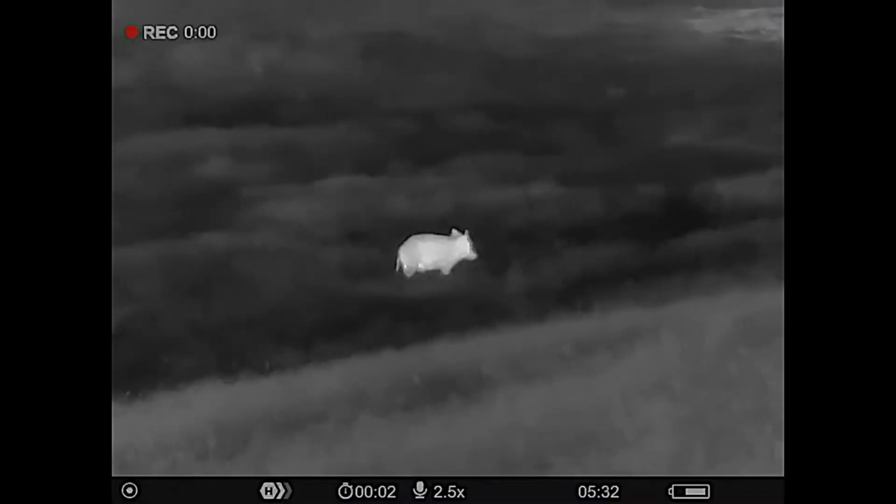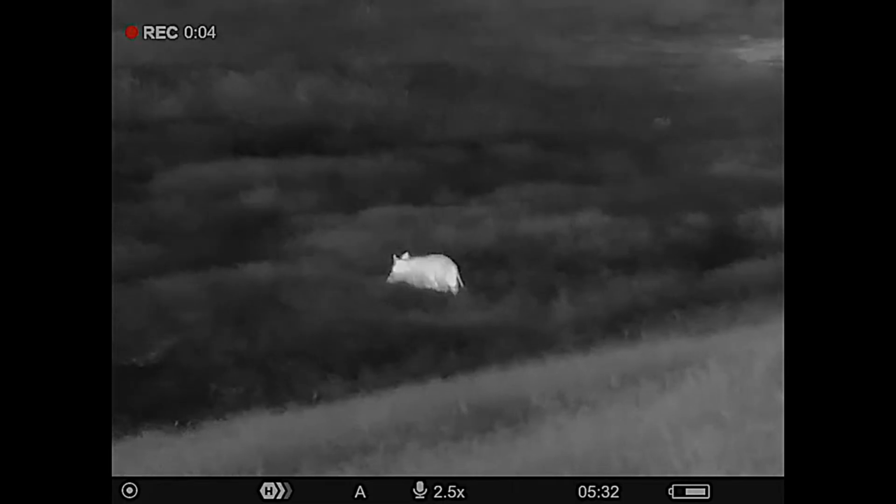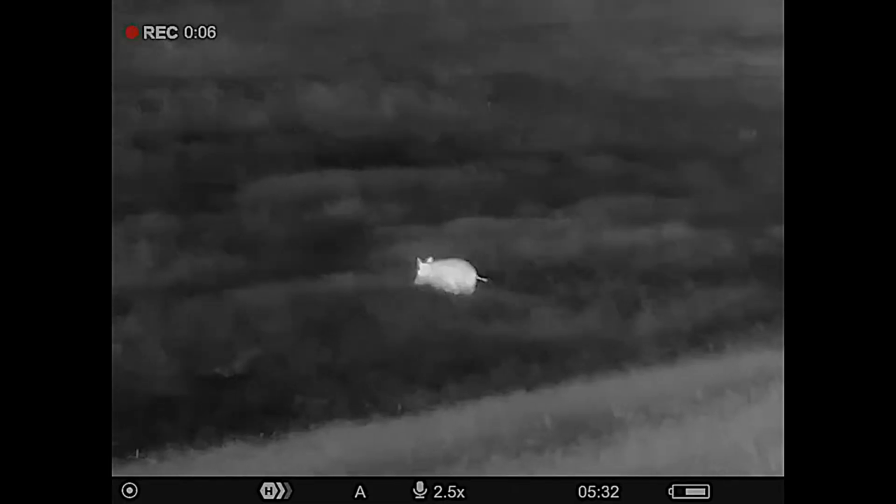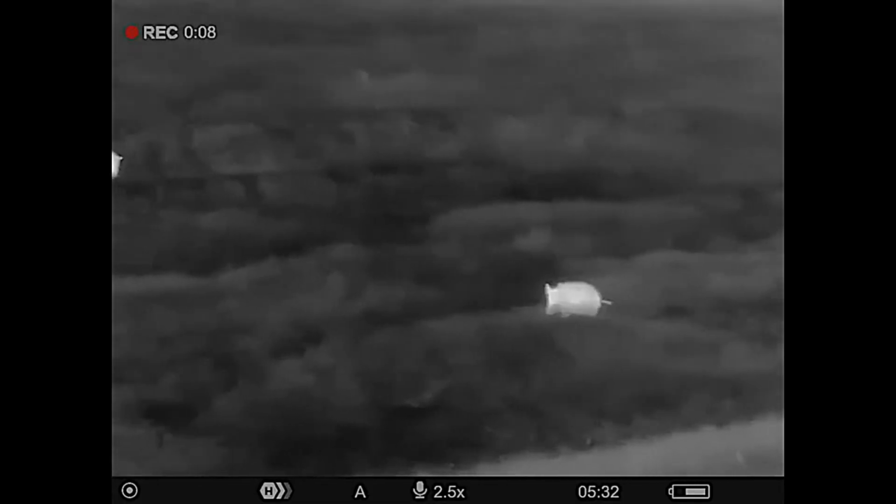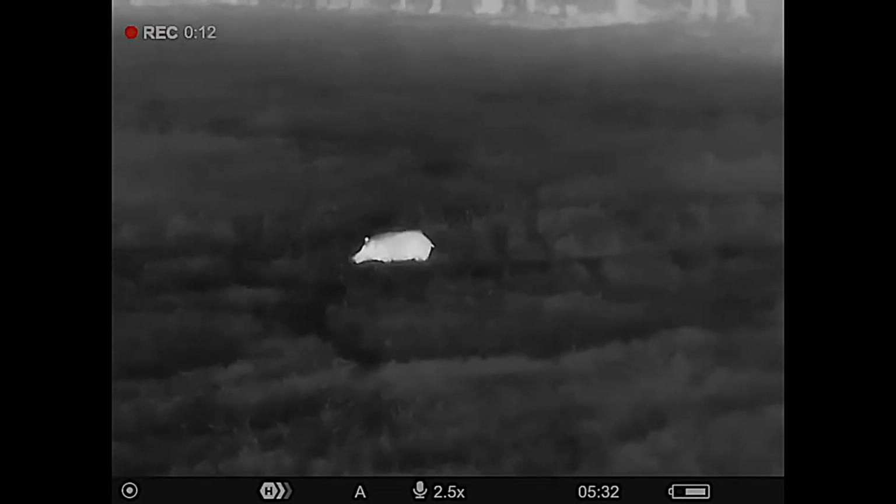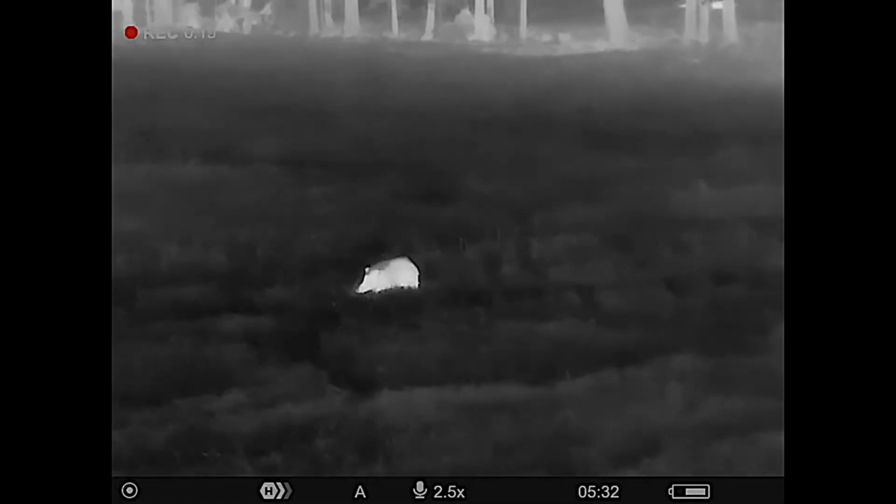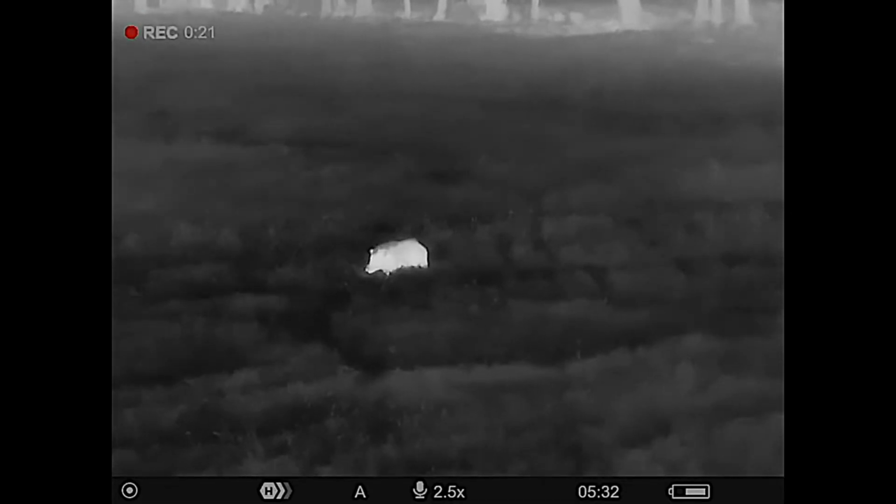But let's talk about the Axion XG35 LRF and non-LRF. We're going to start by running down the specs. Now, as we run down the specs, of course, we're going to be showing video, flipping back and forth, to give you a chance to see what the picture quality looks like, see a little bit of the rangefinder in action on some hogs and some other animals. But this is, I'm going to say it one more time, the Pulsar Axion 2 XG35 non-LRF and LRF models.